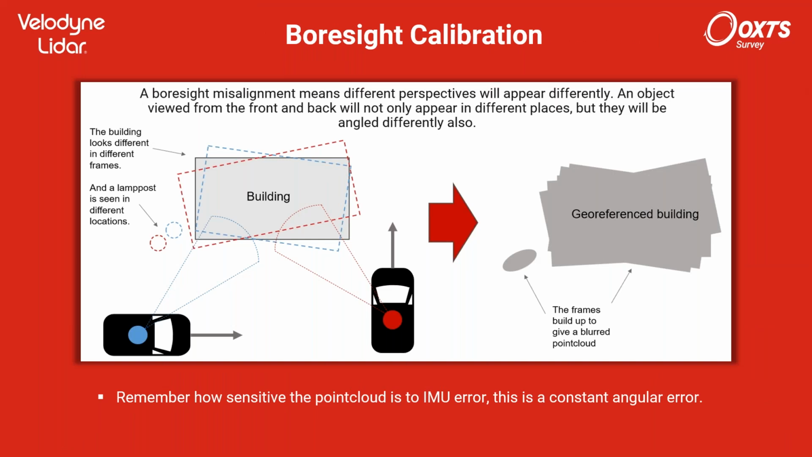So firstly, why is it such a problem? This diagram applies similarly for the IMU inaccuracy as well as the boresight misalignment. You can see from different perspectives, if you've got an error in your setup, you're going to be seeing objects differently depending on your perspective. For example, you've got this blue and this red perspective, and you're seeing not just one lamppost, but actually two lampposts. I'll show real life examples of this in a second.